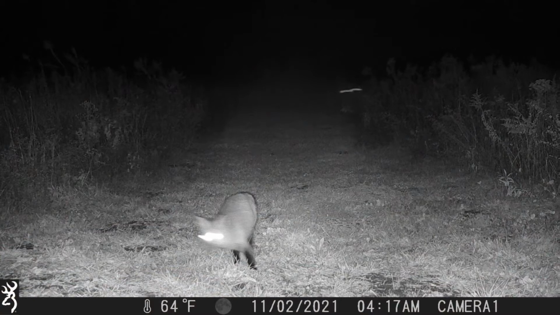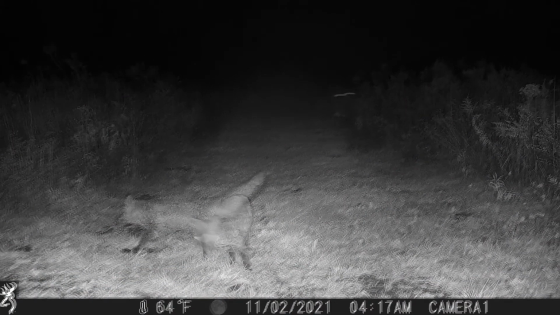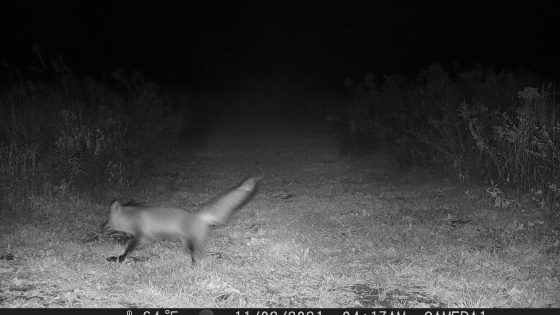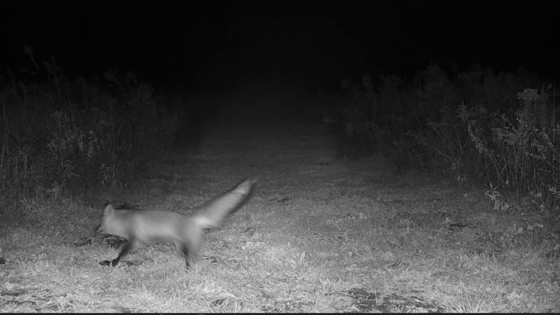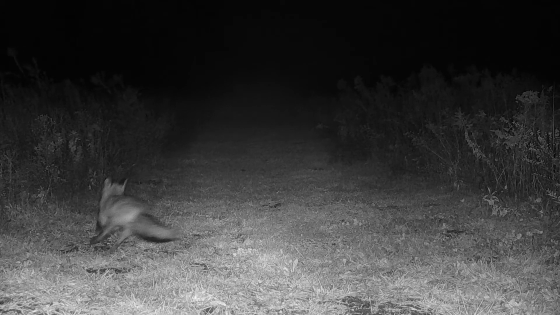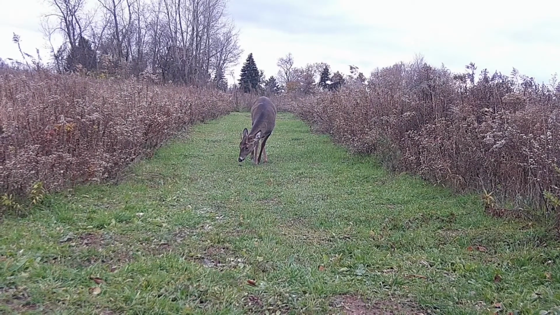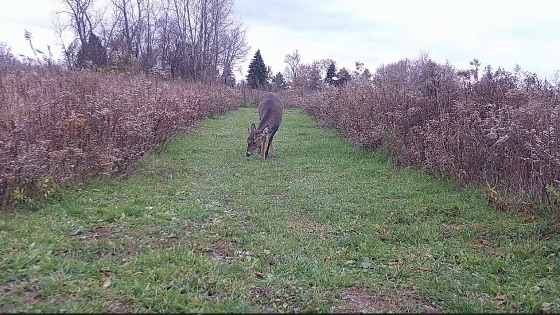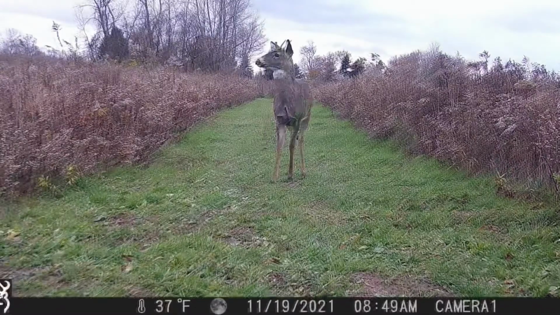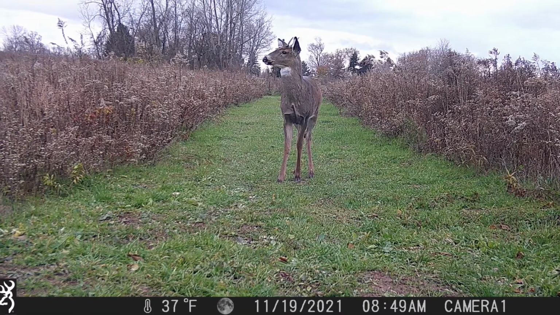The first picture we got was of this red fox. It almost looked like he was startled and turned around and ran away from the camera. Maybe from the flash, I'm not sure. This little spike buck came by during the daylight hours, and he walked right up the path, right up to near the camera, and didn't seem to bother him at all.